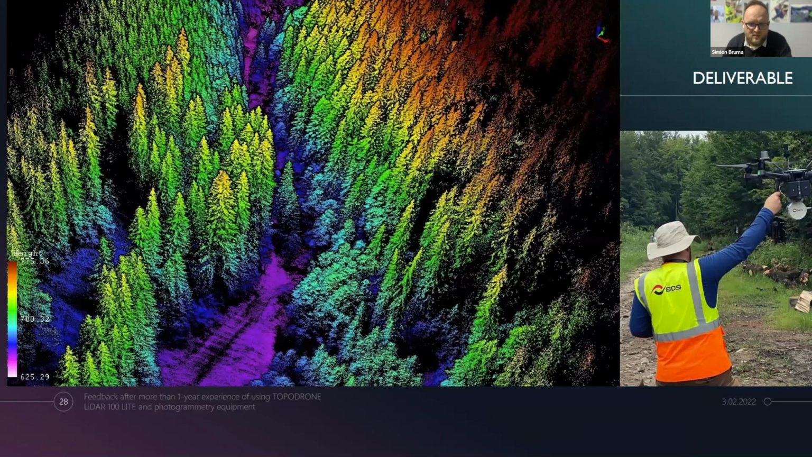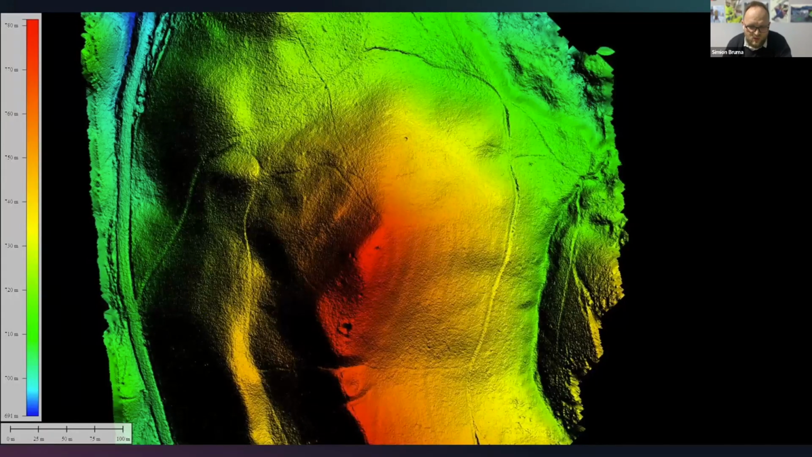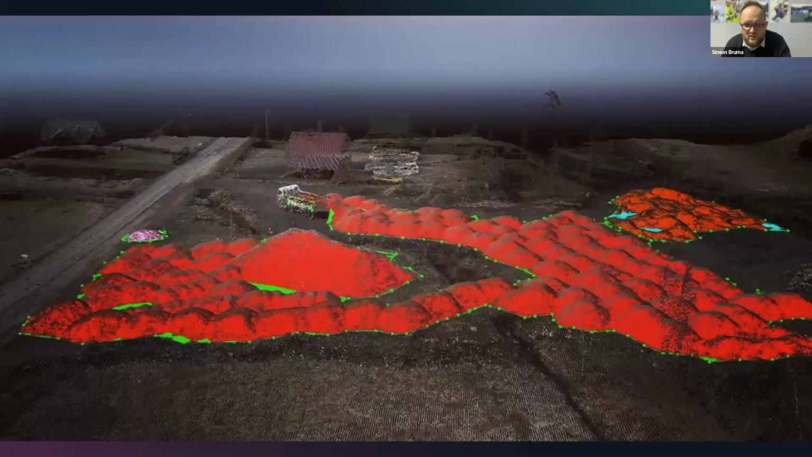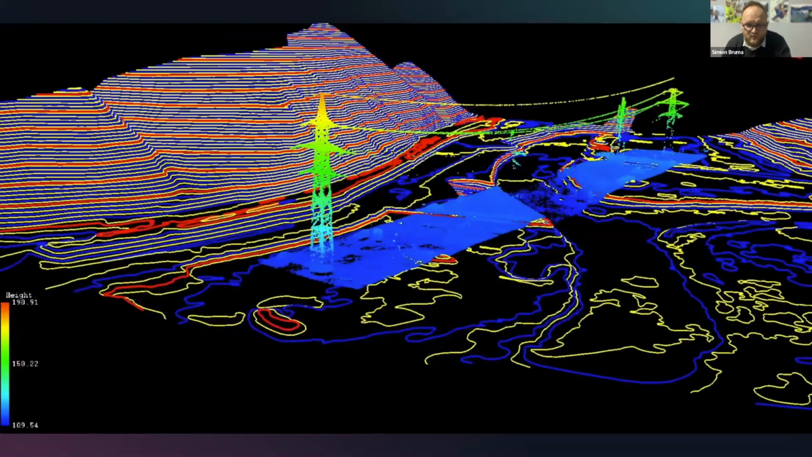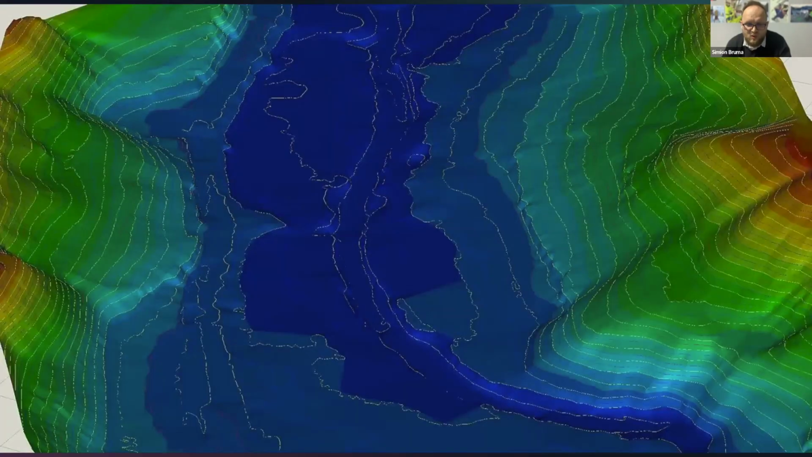Here is another project in Montenegro, and we have a good result. This is also a project where I classified only the ground. Of course, I use a combination of photogrammetry and LiDAR to calculate stockpiles and for power line survey. Also, it's very easy to create contour lines and models.